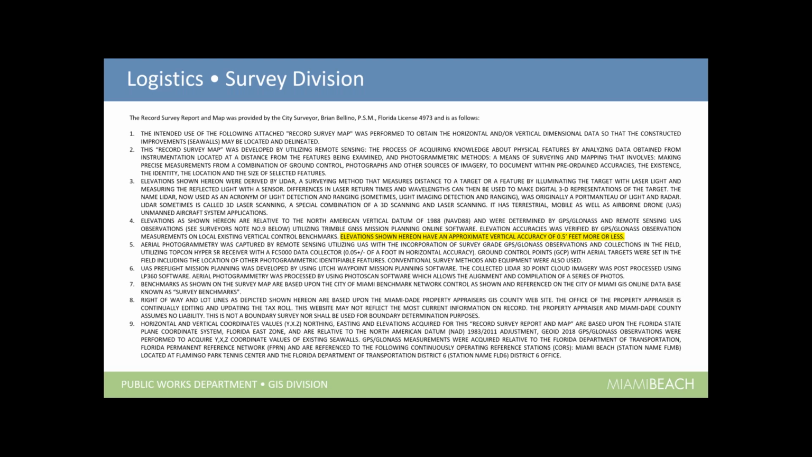Well, how we did that was, fortunately, we're partnered with the FDOT. They have a continuous operating station, a CORS station for GPS here at the city, that we were tied into. Both Nestor and I were tied into it. I was on the ground with the RTK GPS, and of course Nestor's up in the air with the drone.